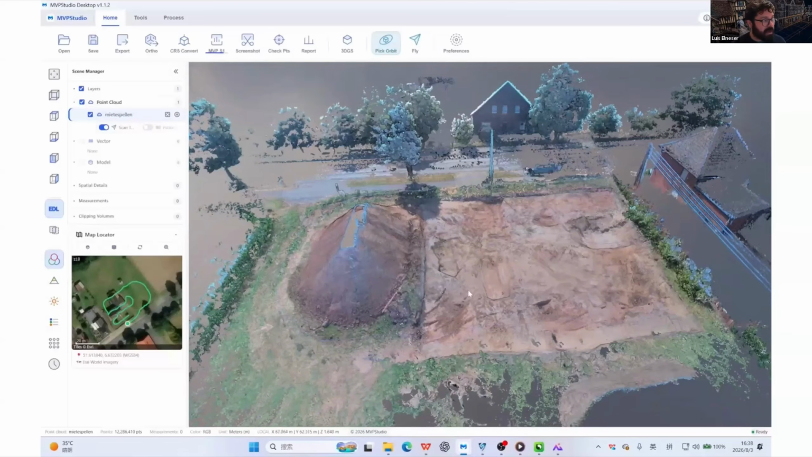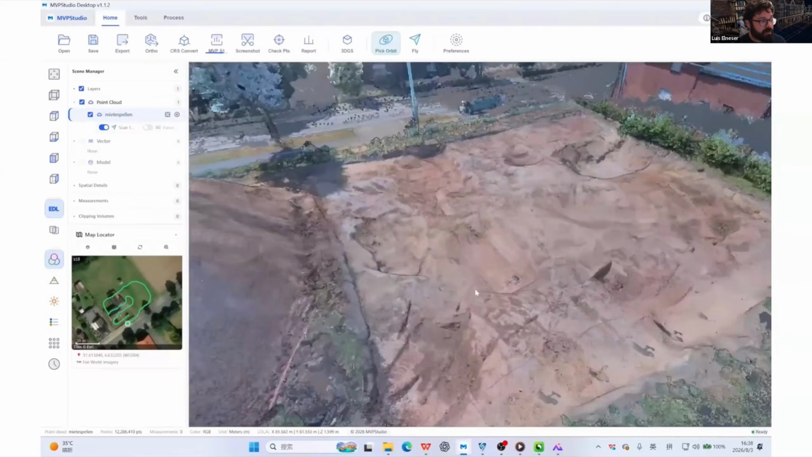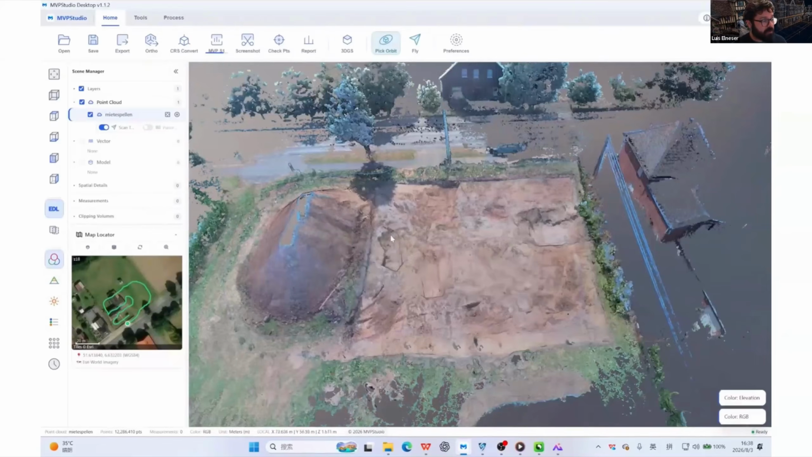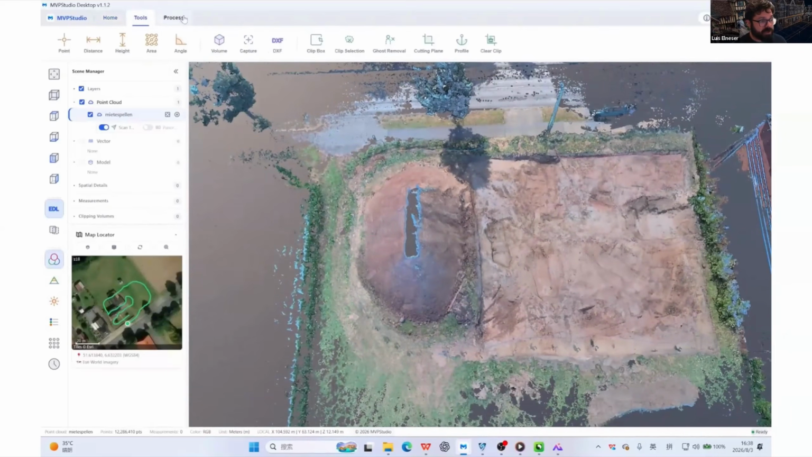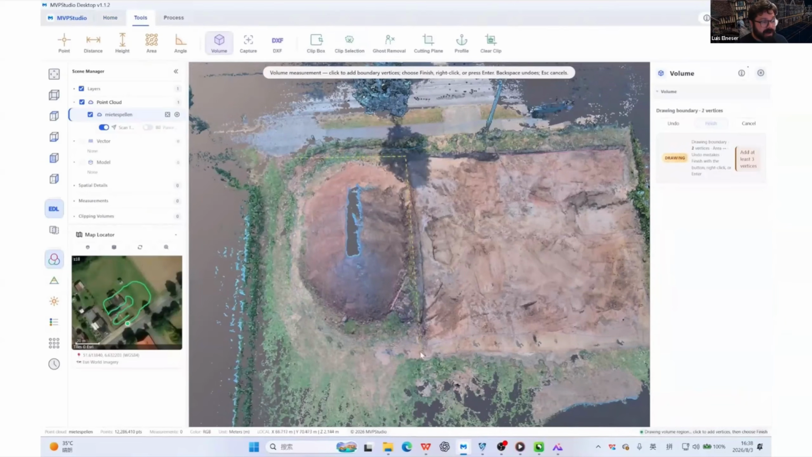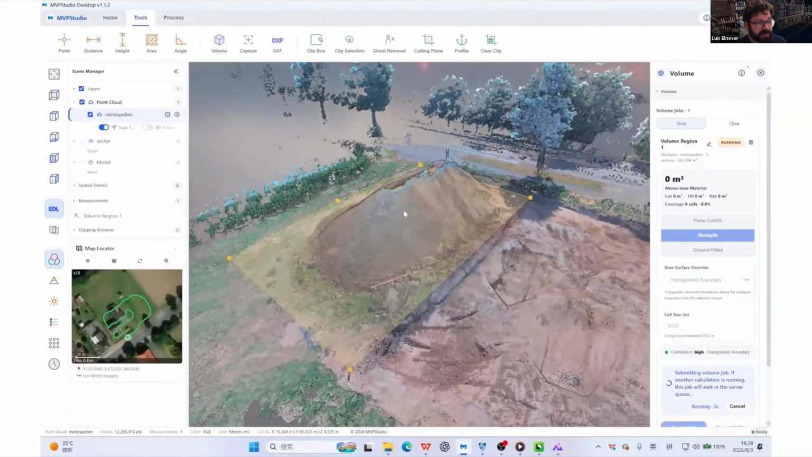So surface tools are another one of the basic features that allow us to do reports for volume calculations. So for stockpiles, for cut and fill, and for progress monitoring and changes in volumes. So we start by defining an area around our stockpile of interest. We'll do a stockpile here.